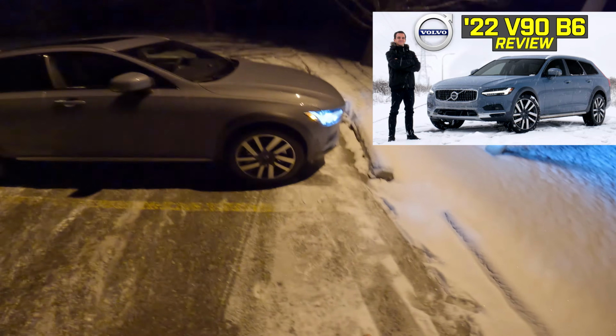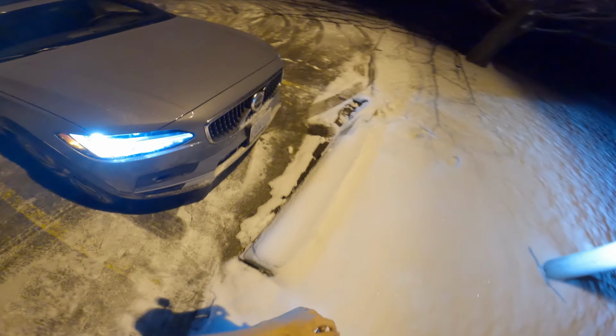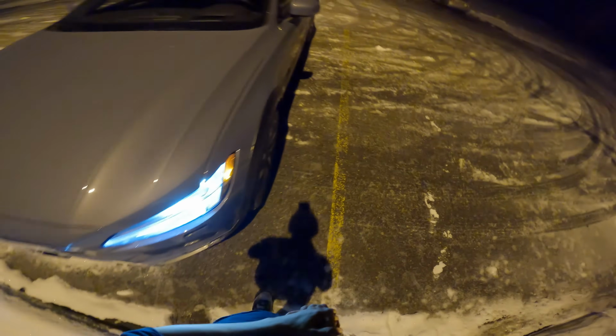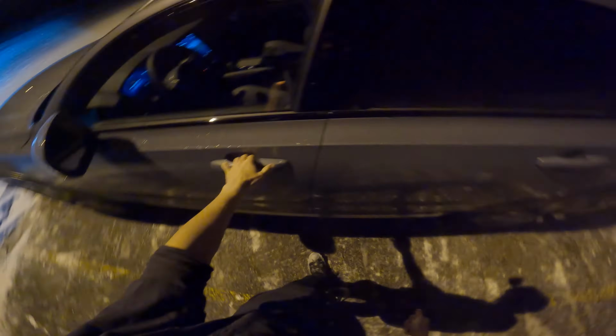And other than that, in this POV test drive we're going to test the headlights and the automatic high beams, and we're going to go for a little bit of a launch. But as you can see, it's cold, it's snowy, it's icy, so we just have to see how quick it goes. Anyhow, let's hop on in and drive. But first of all, get rid of most of the snow.